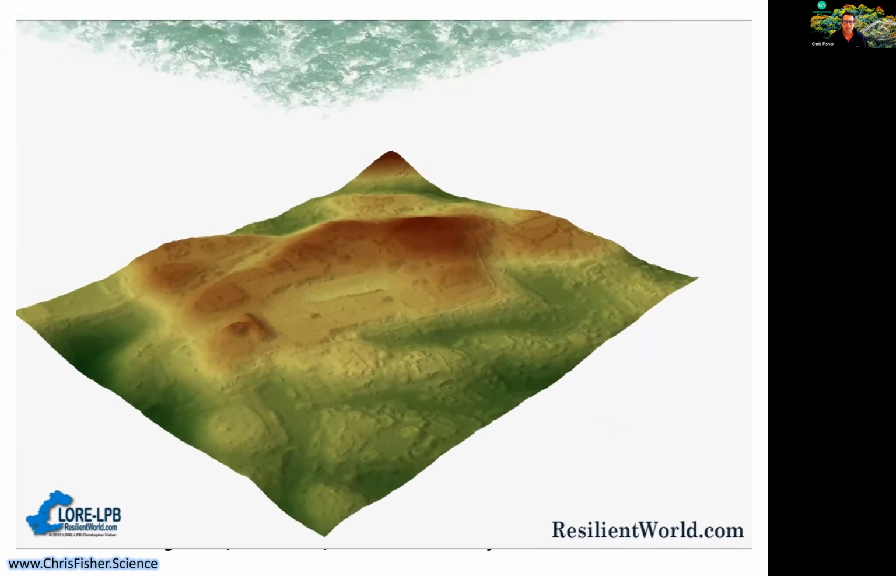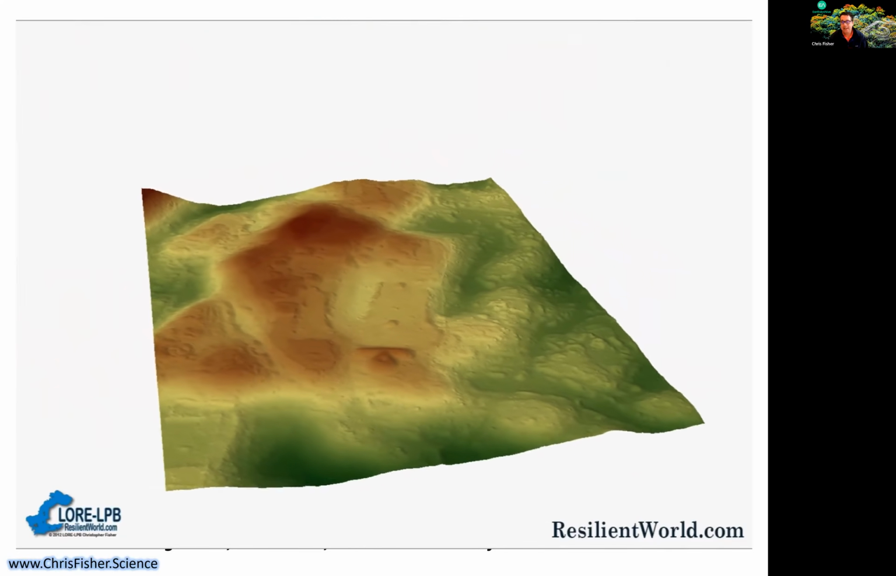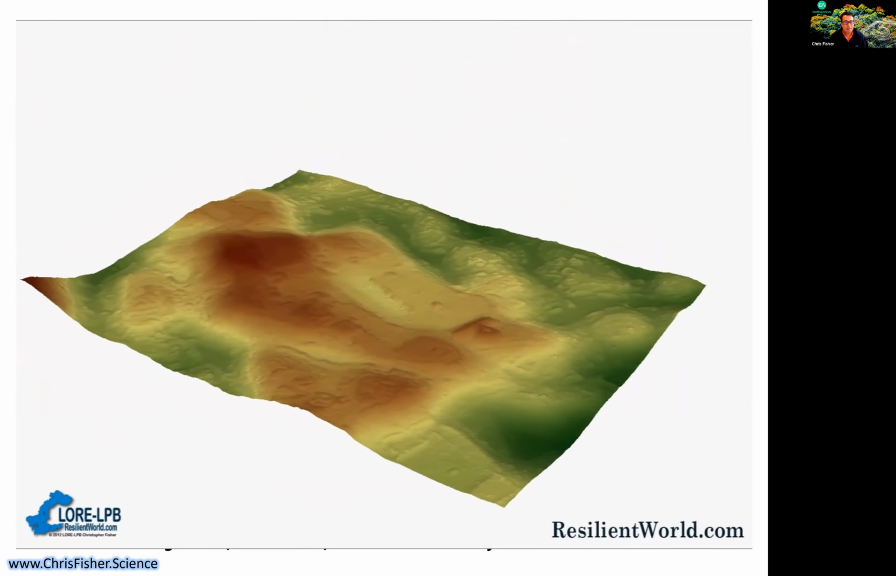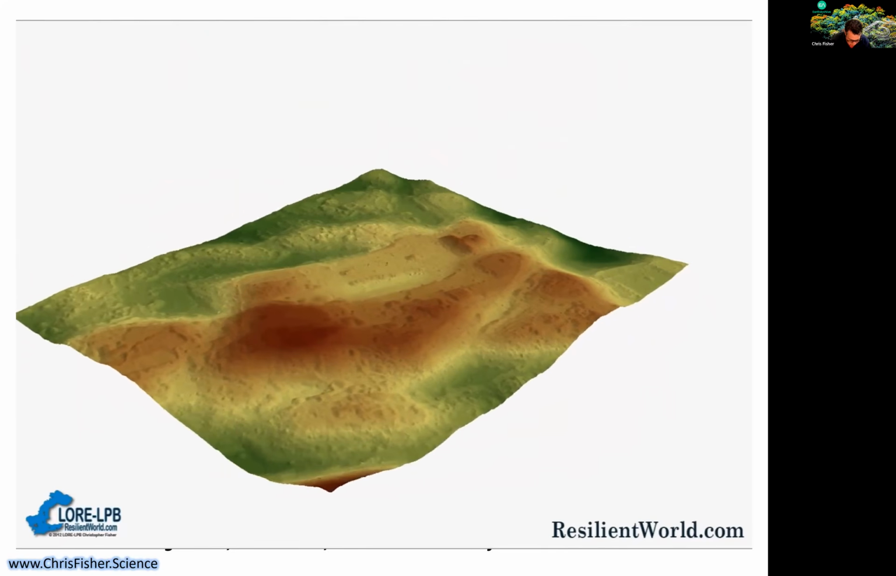And the quality of those data were not comparable to the kinds of data that we could collect in the field. They were much, much better, significantly better.